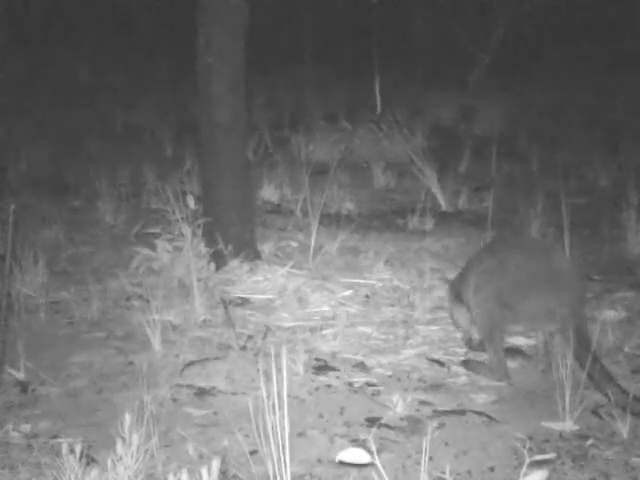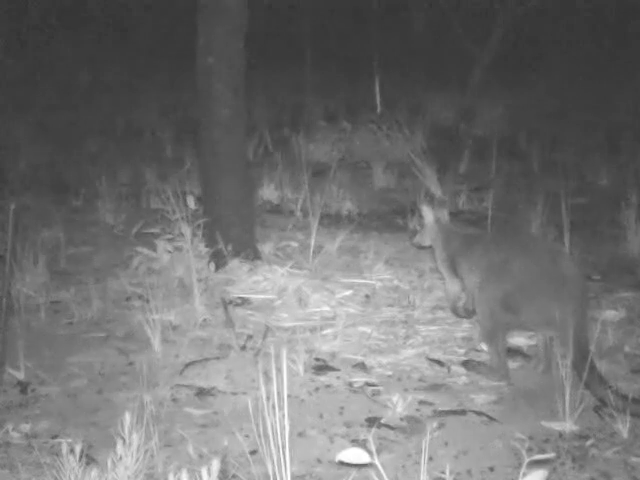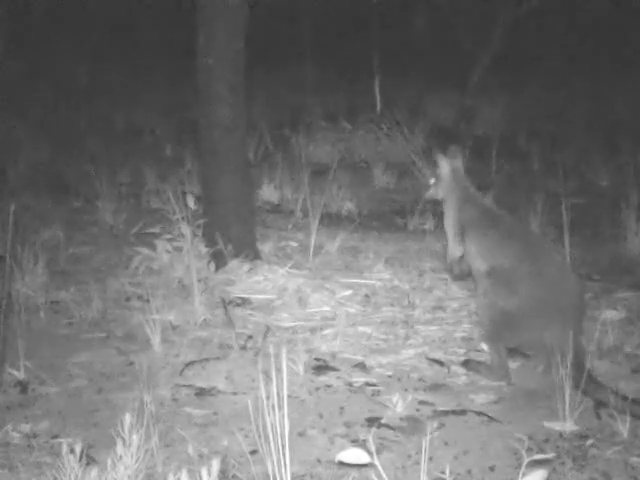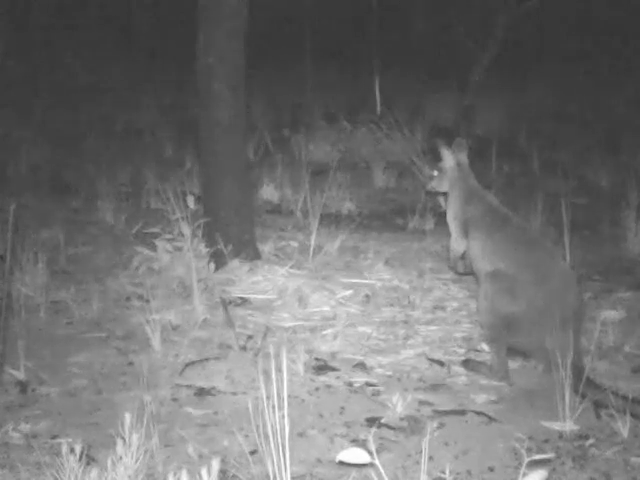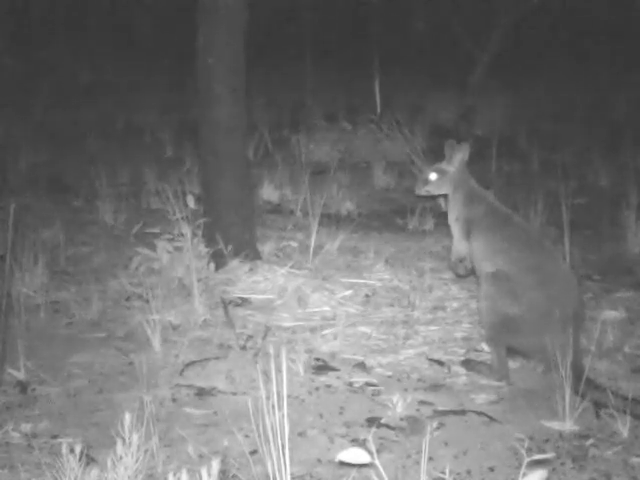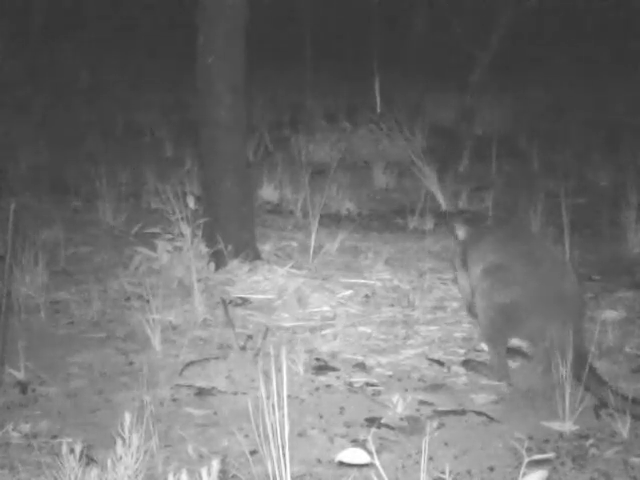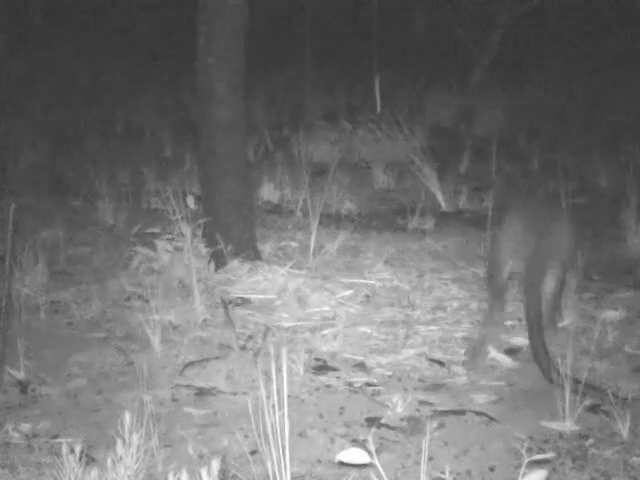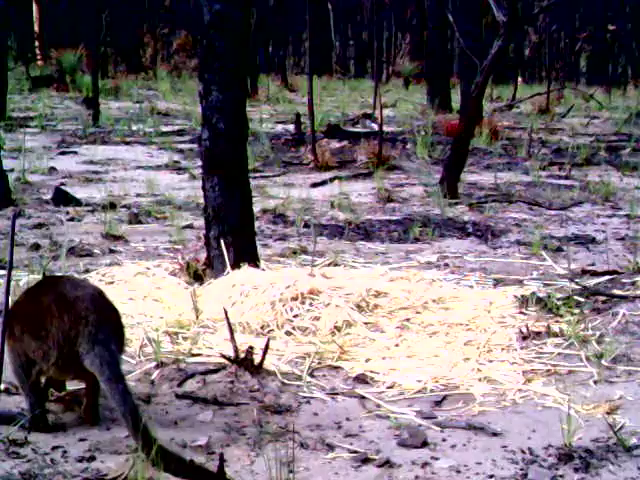So here we can see a wallaby looking for something to eat. They normally forage at night time, so that's when they feed, that's when they're more active. It's obviously a little bit nervous about going where the pellets are, just having a careful look around. And it decides it's not worth it and hops away.